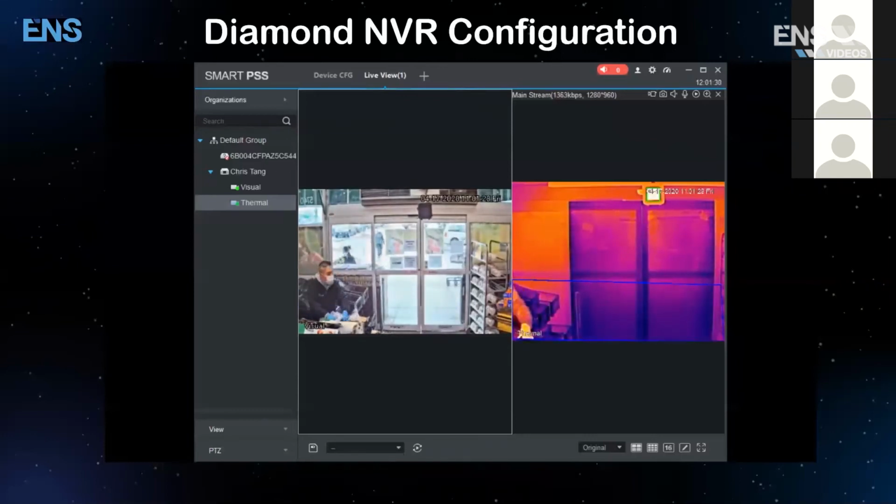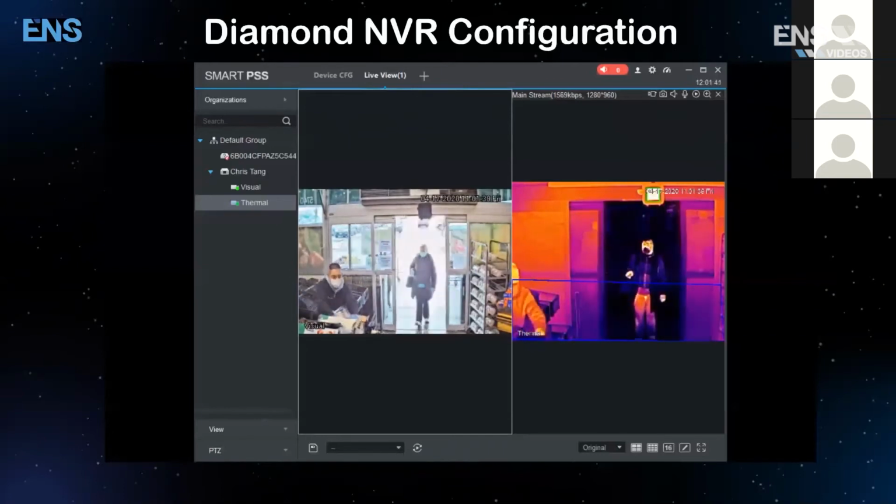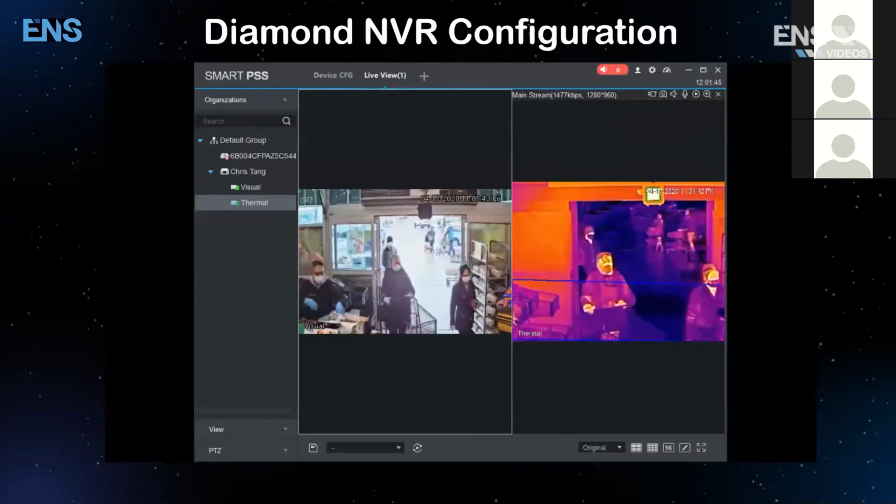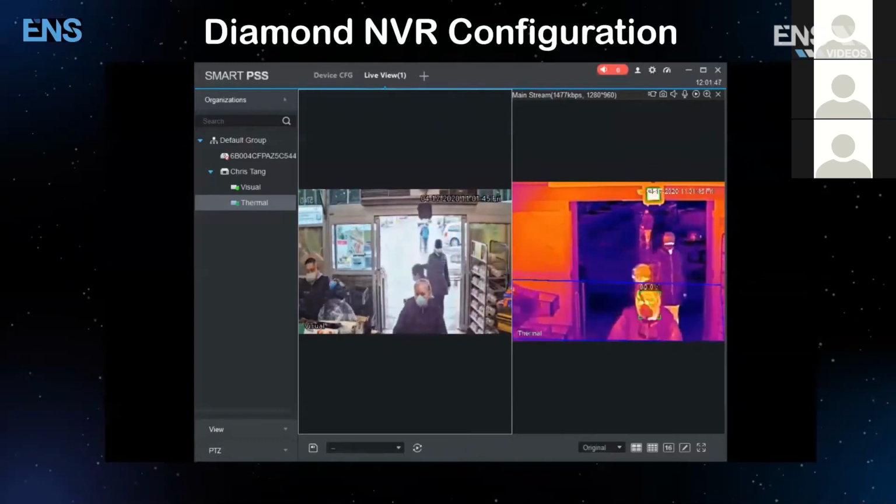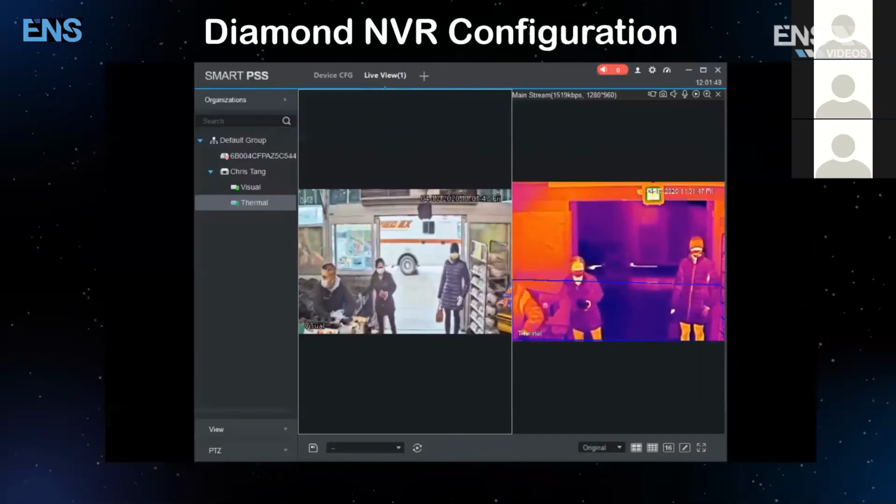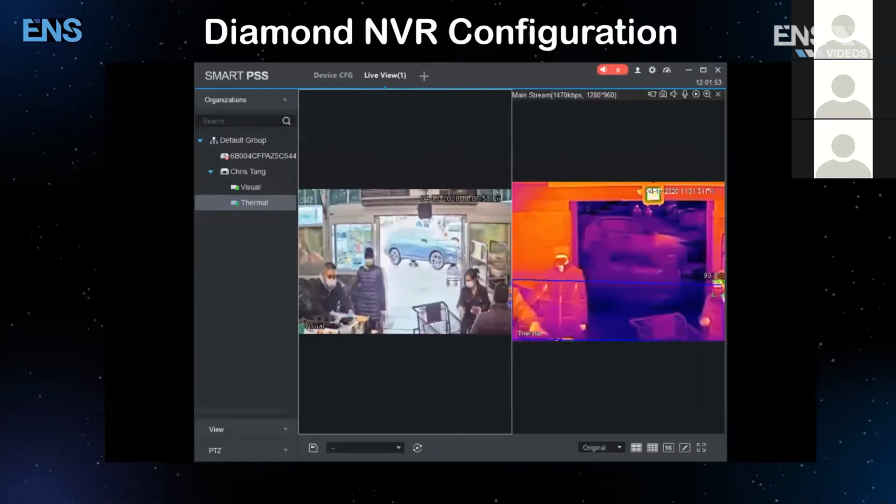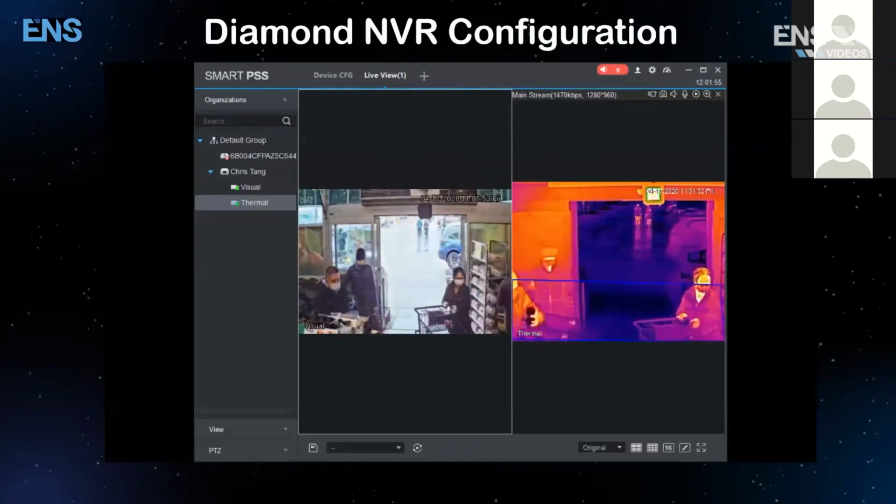And in our previous video, where the configuration for the face detection, you have to set a certain distance away from the camera. And as well, if you see on the top, there's a green square. That's where the black body box is as well. And as you can see, instead of having it to the left or to the right, this one is ceiling mounted up on top. That's also an option where you can have these types of applications.